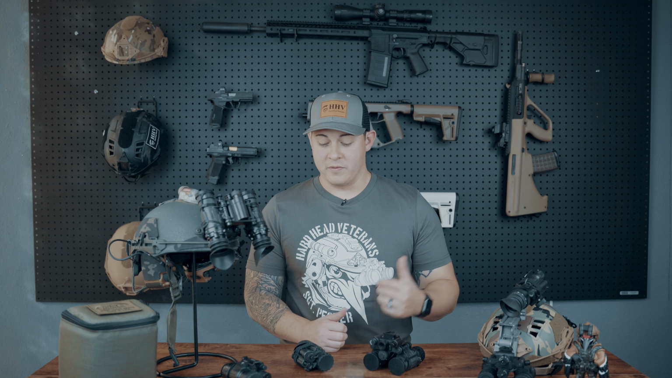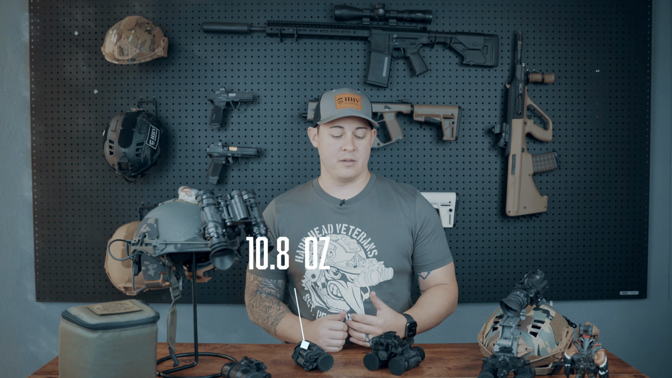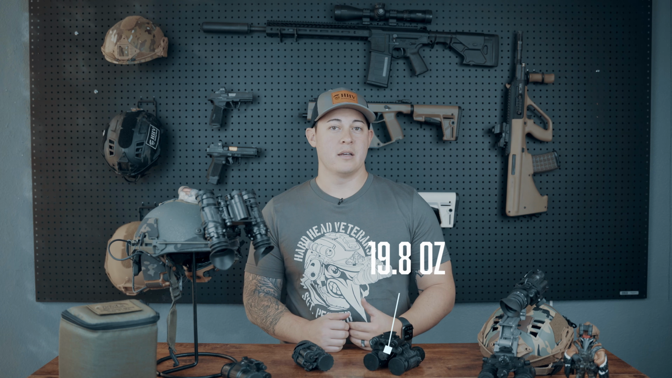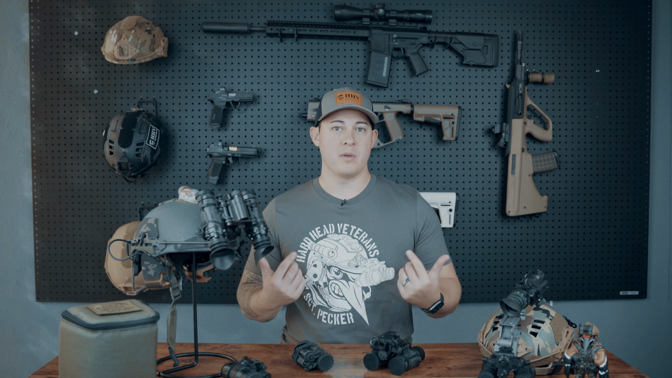All right, so let's cover some of the differences. As far as weight goes, you're gonna be looking at about 10.8 ounces for a single tube, as opposed to 19.8 for the dual tubes. Not a huge difference, a little less than double, but still something to consider when you're thinking about what's going to be mounted on your head.